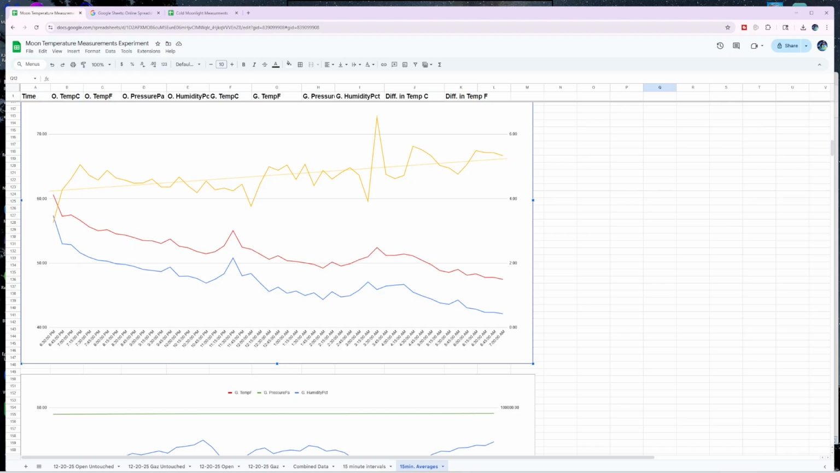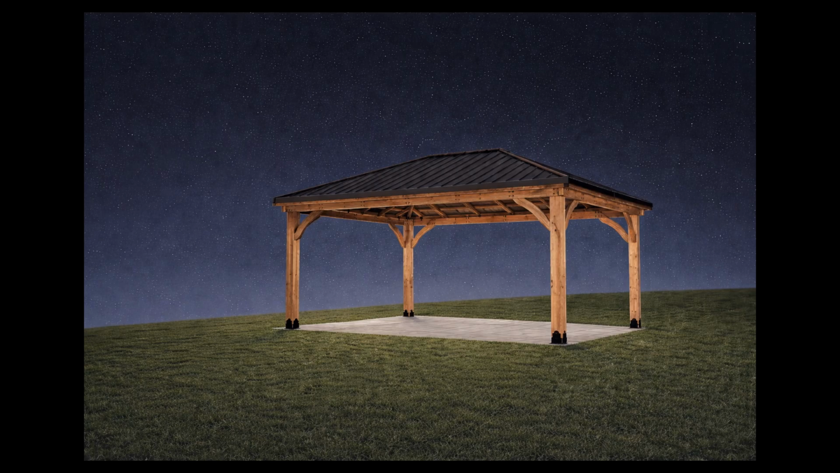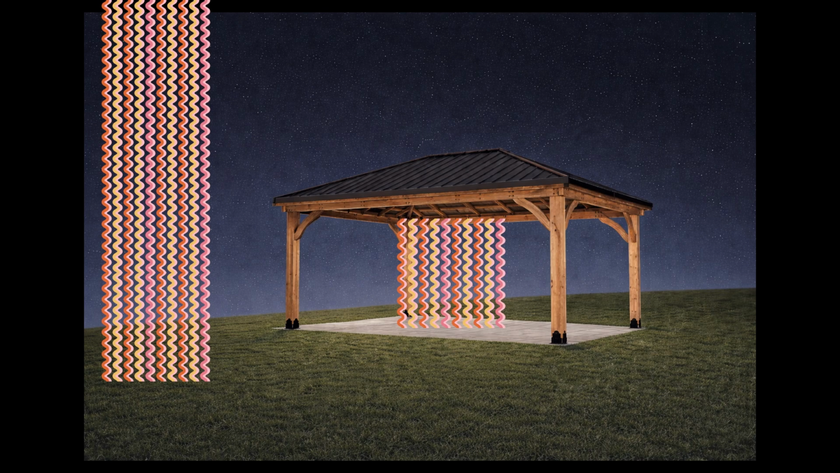So this experiment doesn't claim that the gazebo creates heat. It doesn't claim that the moon cools the ground. What it shows is something much simpler. Structures like canopies, gazebos, walls, roofs, trees, they change how heat is exchanged with the night sky. Open air loses heat faster because it radiates directly into the open sky, whereas underneath canopies or next to walls, the heat is lost more slowly because some nearby surface radiates heat back at it.